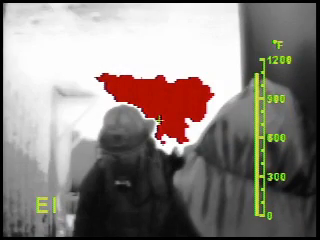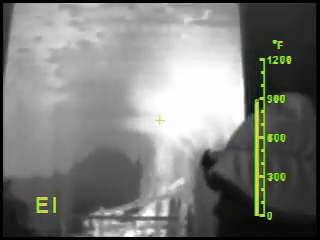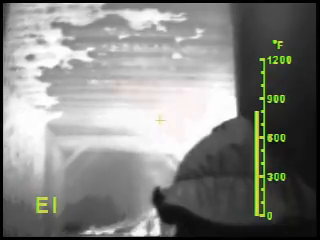Your T3 Max also has a special Red Hot feature. Red Hot is active only when the imager is in EI mode. Any surface temperature that the T3 Max calculates to be 1100 degrees Fahrenheit or hotter will be colored red on the display. Some superheated gases may show brief periods of red colorization. However, in general, the Red Hot feature will appear for surfaces over 1100 degrees.